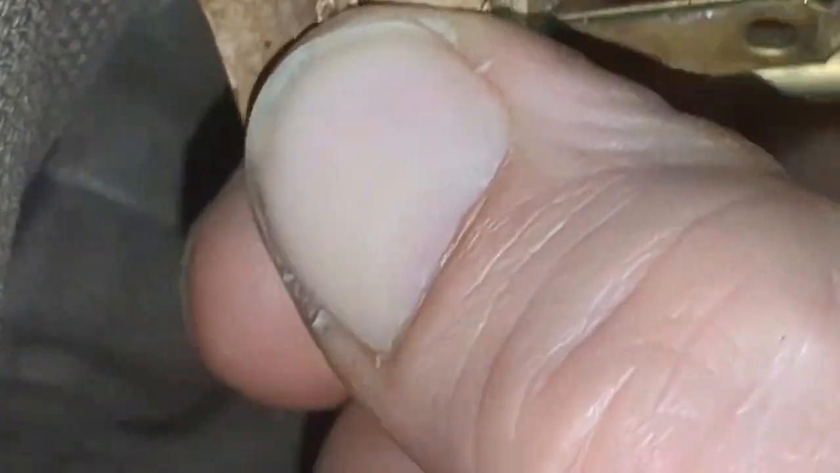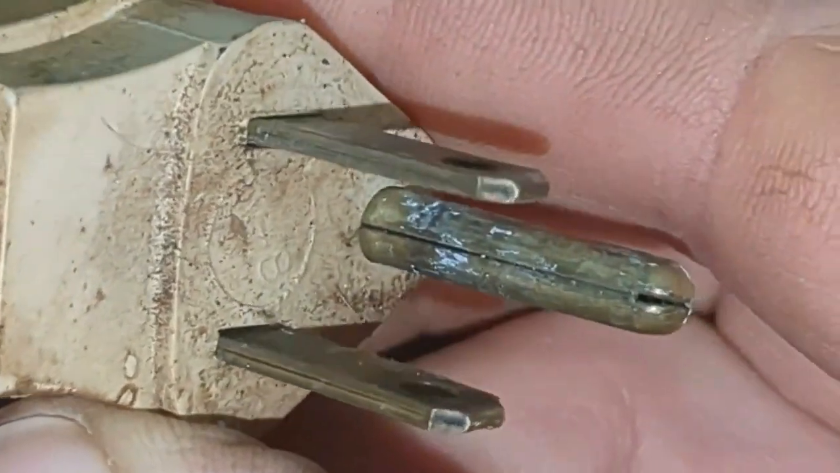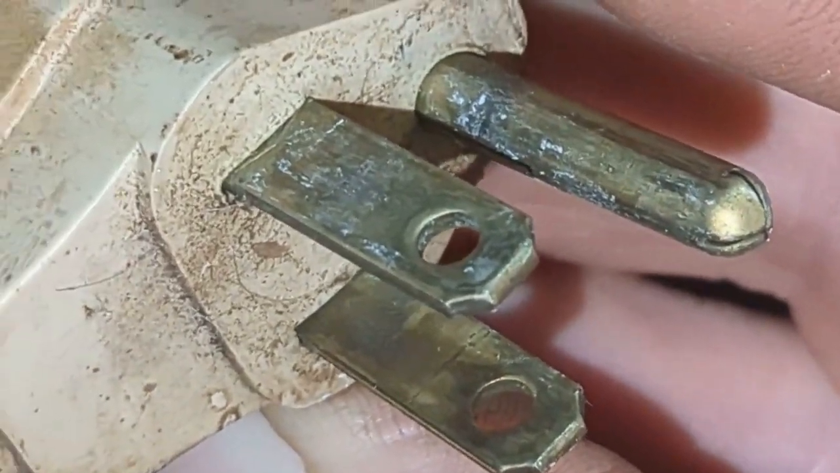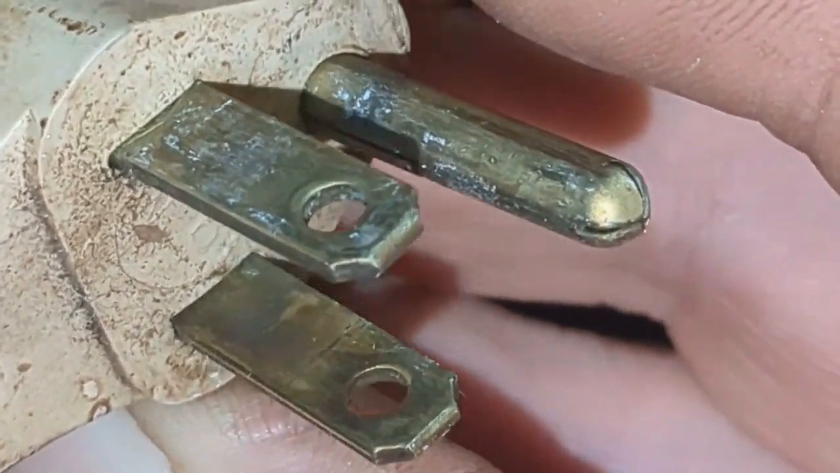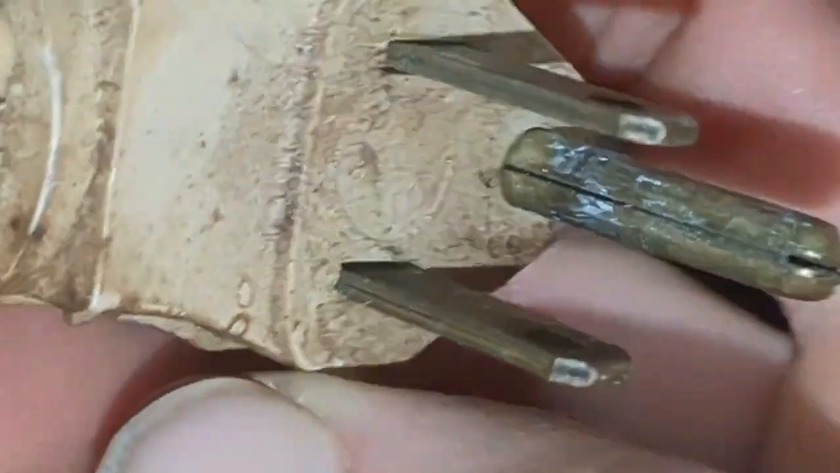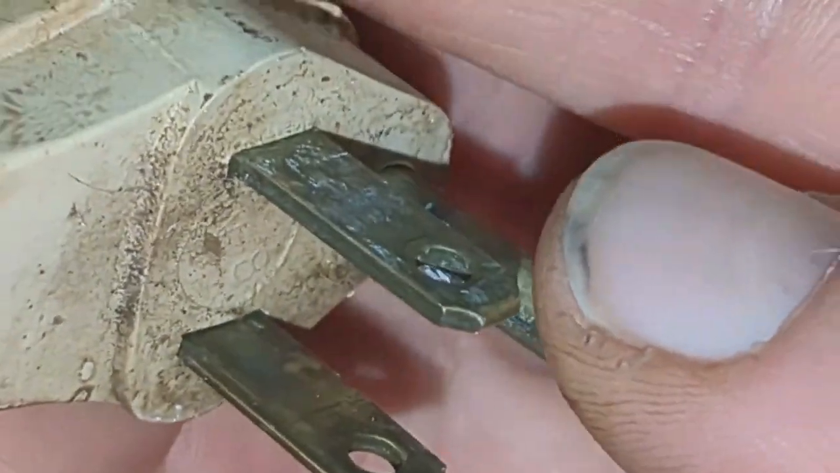Now, you can take a cord like this real easy with some steel wool or some sandpaper and clean those contacts up and make that safe again. So if you've got a good extension cord that the contacts are just a little corroded on, just brush them up, clean them up with some sandpaper. Real simple solution. But this cord is super old.